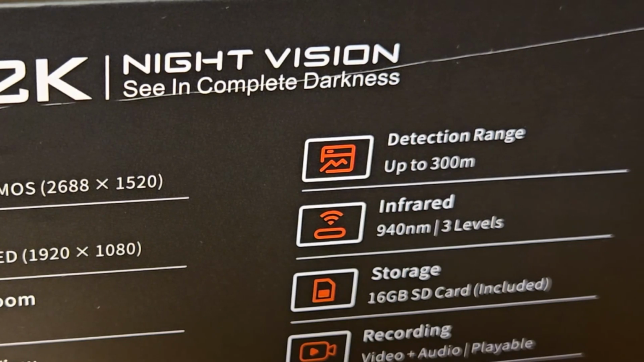The frame rate is also very smooth. It's 60 hertz smooth frame rate imaging. And it also has audio, which I didn't even realize until I watched some of the videos later on, is that it's actually detecting audio in addition to the night vision video that you're recording.